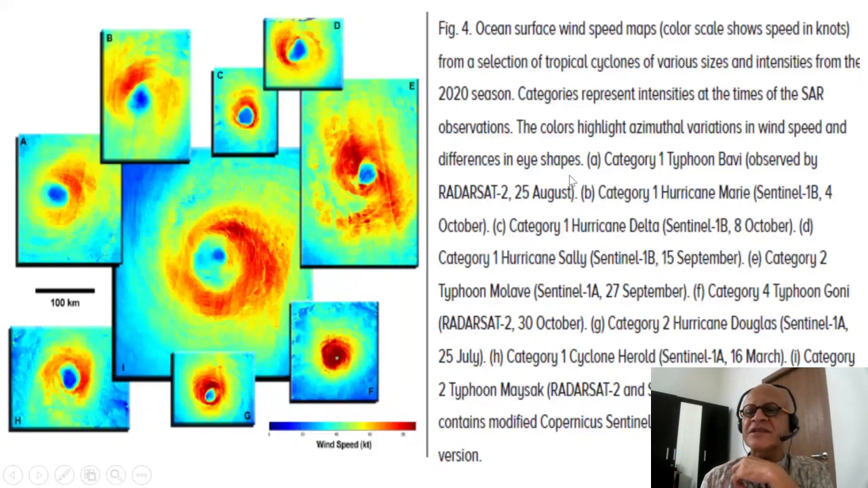The colors highlight azimuthal variations in wind speed and differences in eye shapes. You can see the differences here. And these are the different typhoons captured: Typhoon Bavi, Hurricane Marie, Delta, Sally, and so on and so forth. So a nice collage of images.